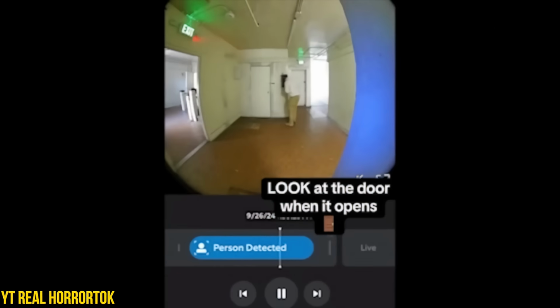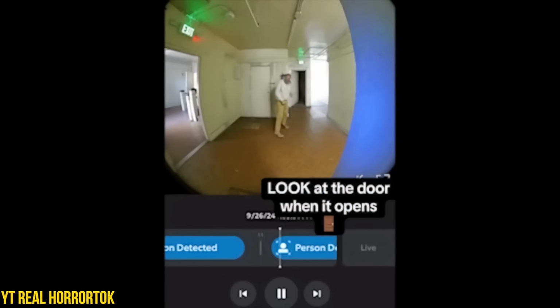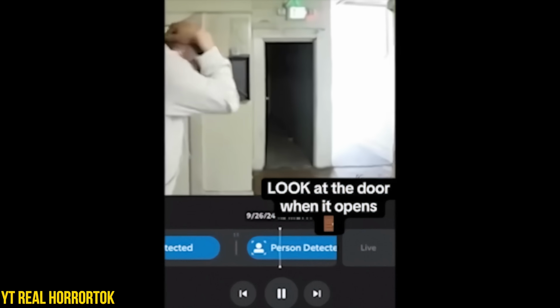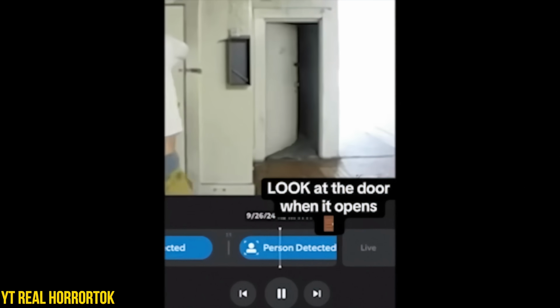Thankfully, the man eventually walks away, but after replaying the footage, something even stranger appears. The door to an empty apartment across the hallway slowly opens, then shuts on its own. She explains that this door, she has never seen it open.